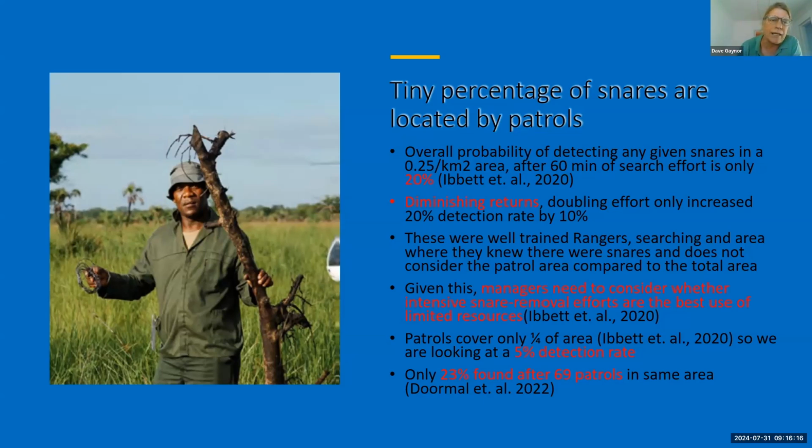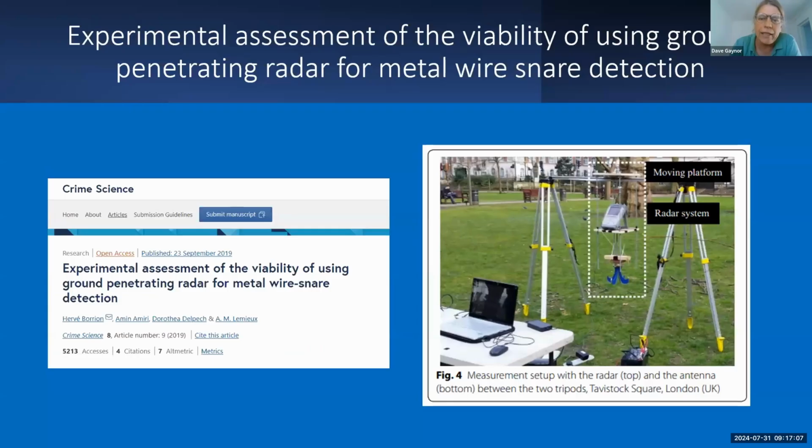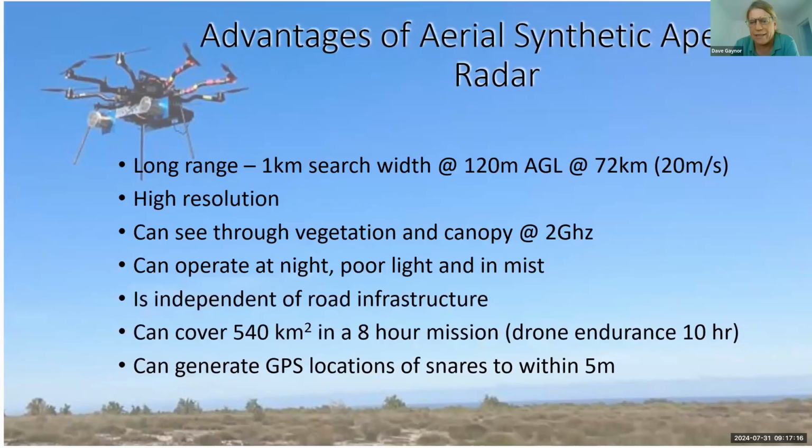I came back, and in fact, I went to WILDLABS.NET. There was a chat about how conservation could deal with snaring in 2017, and so I briefly had a look at what people had been doing. There was one small study using ground penetrating radar. This was the setup. Obviously, it's not operating at scale.